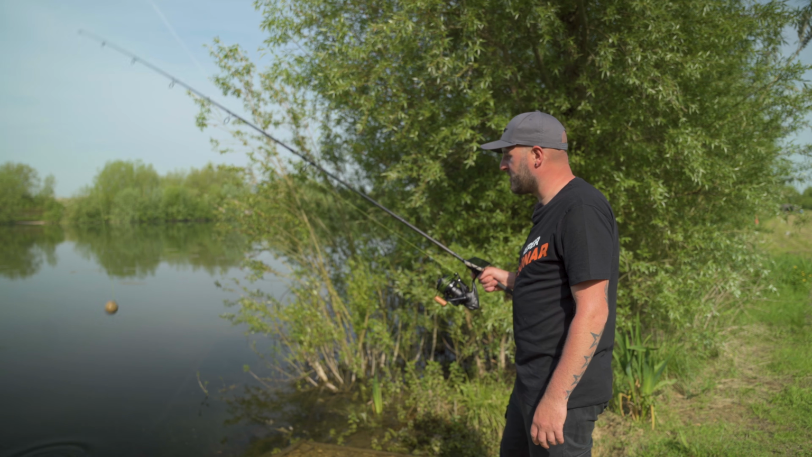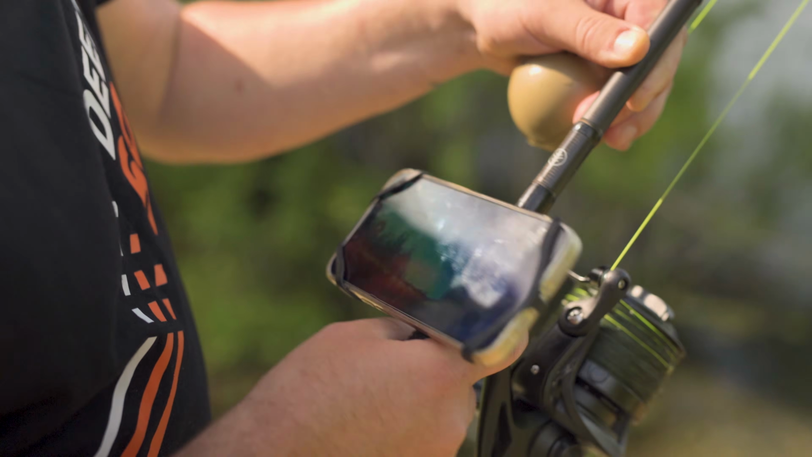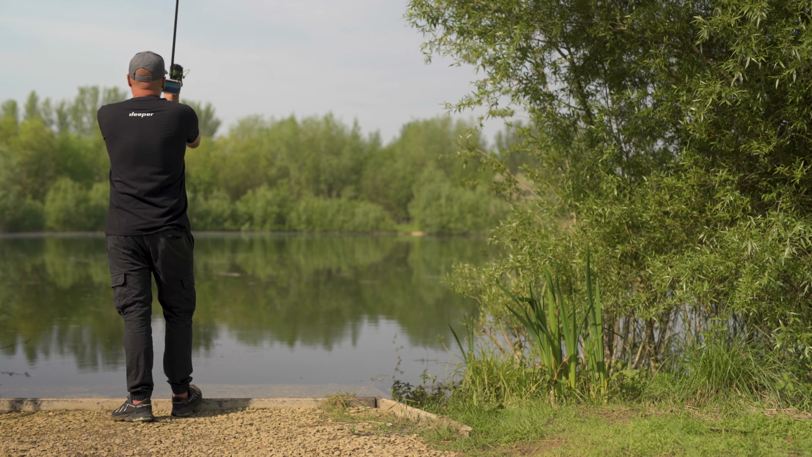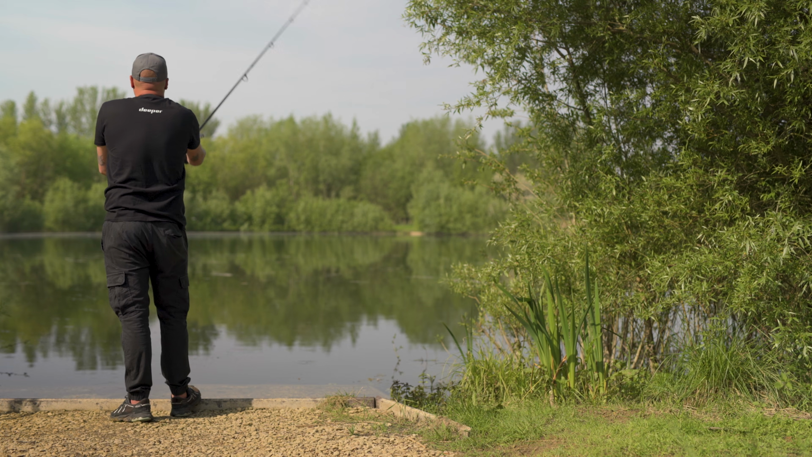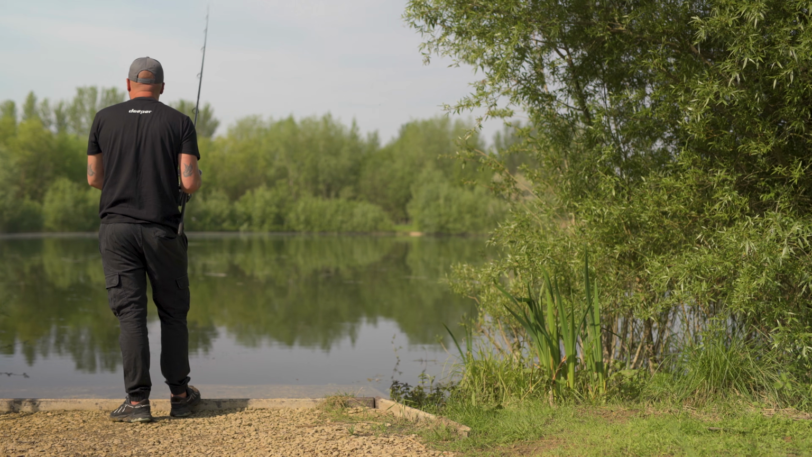So I've got my Chirp 2 mounted to my spod rod, got my smartphone on my smartphone mount, and I'm literally just going to give it a cast out there. And in a single retrieve, we are going to see if we can find a couple of clear spots to fish amongst.